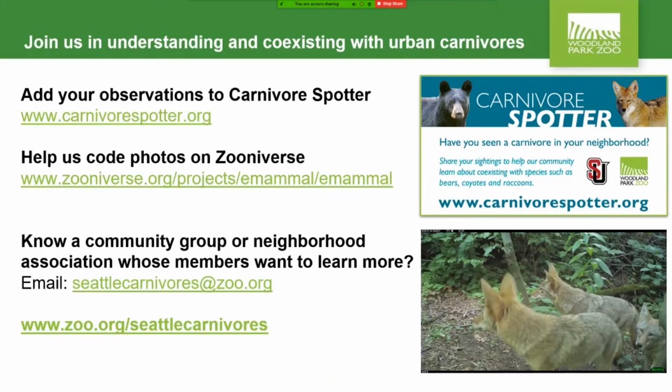And remember that you can add your observations to Carnivore Spotter. You can help to code these photos on Zooniverse. And if you know a neighborhood group or community group that you feel would really benefit from further conversation or a presentation like this, you can definitely reach out to the Seattle Urban Carnivore Project, and we'd be happy to talk with other groups. Thank you.